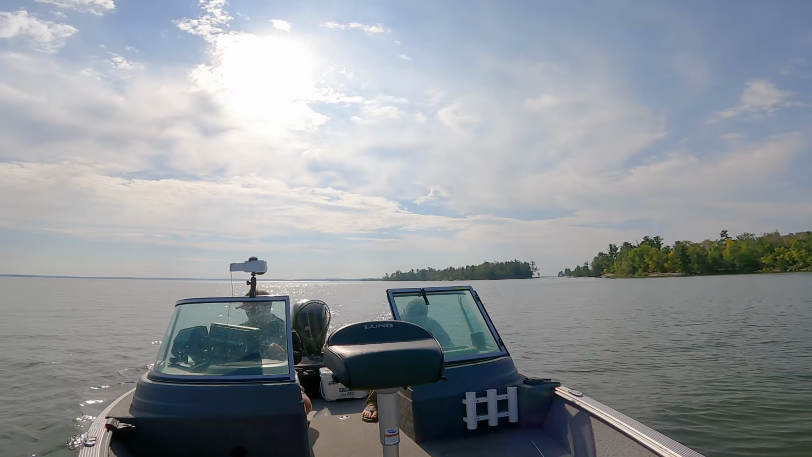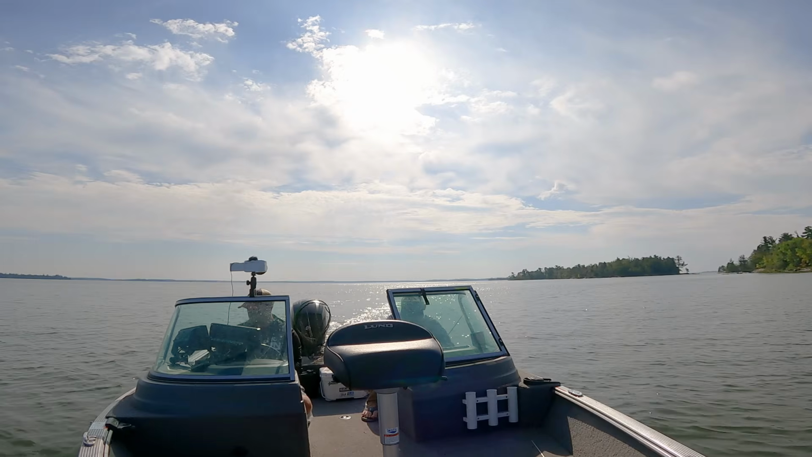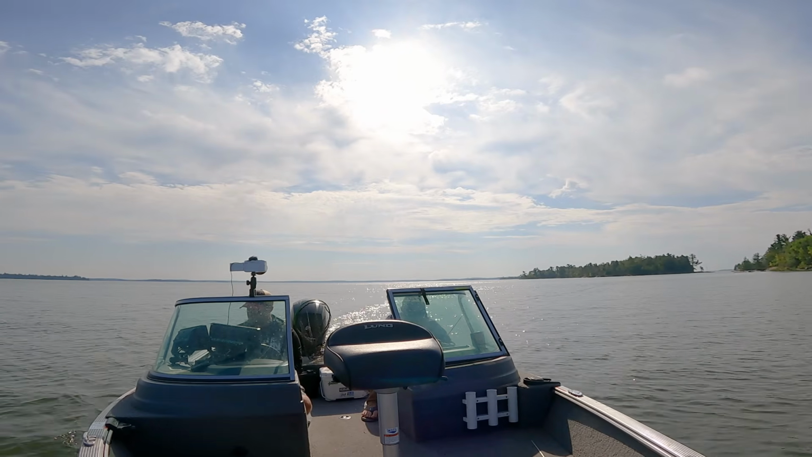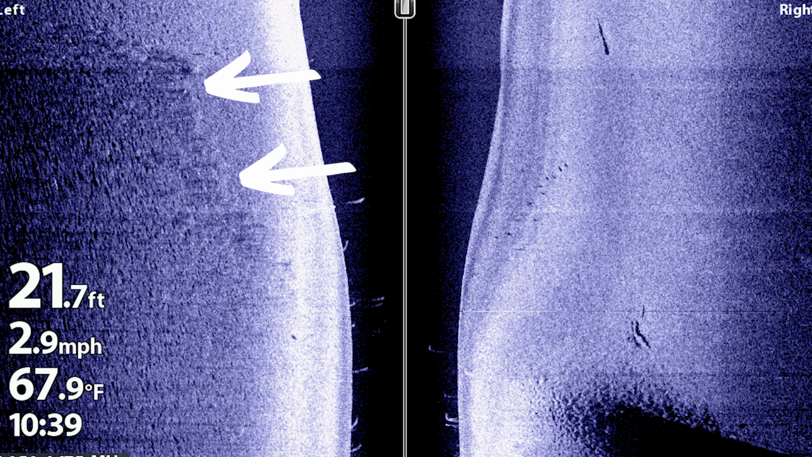Now it kind of levels out. I'll show you that. You can see that steep break where it gets black, and that's that drop off, and then it kind of comes up and levels out. You can actually see some fish again on that break line a little bit. There's some weeds that we just went over. Again, very sparse, so tough to see, but I'll mark that one more time, you can almost see that weed line as it goes, even though it's not super defined because these weeds are so sparse.